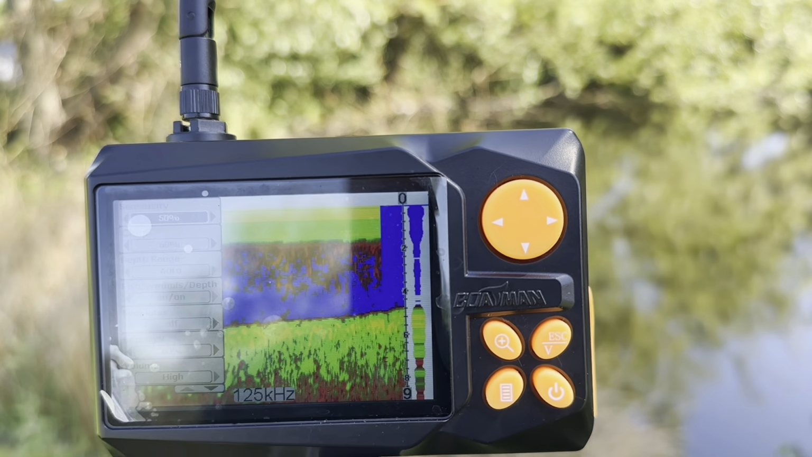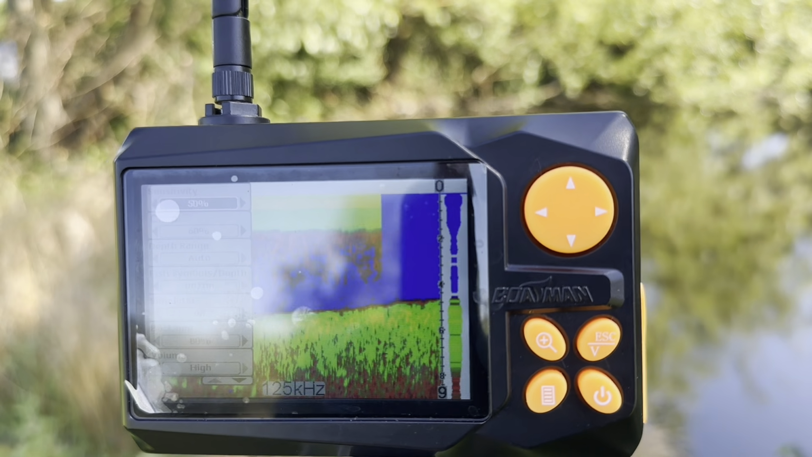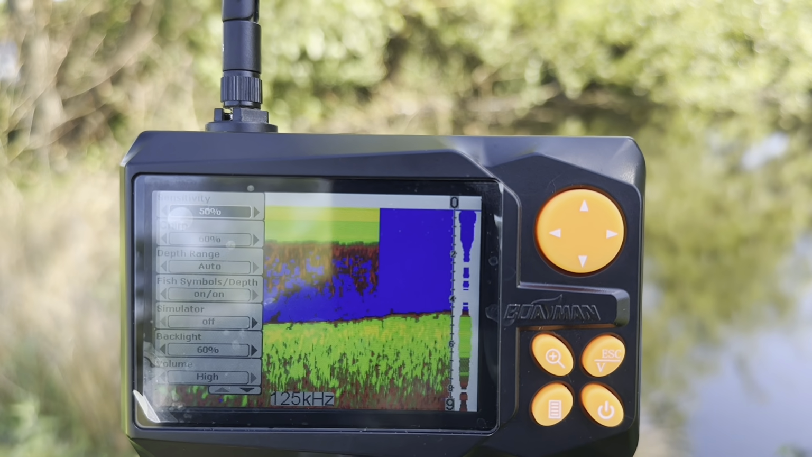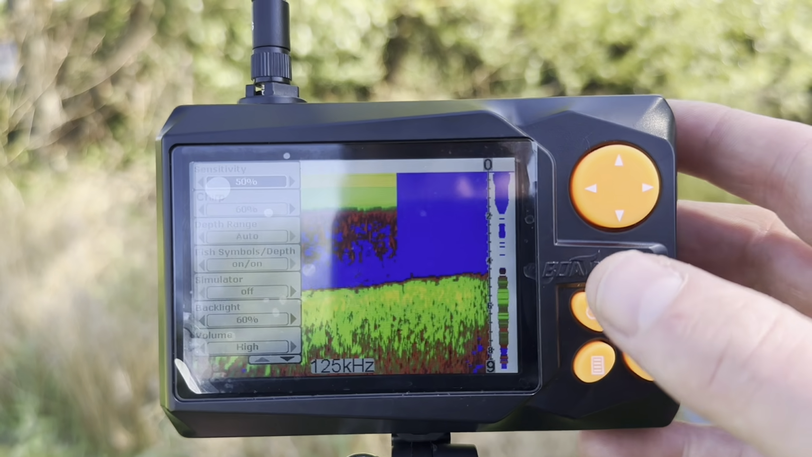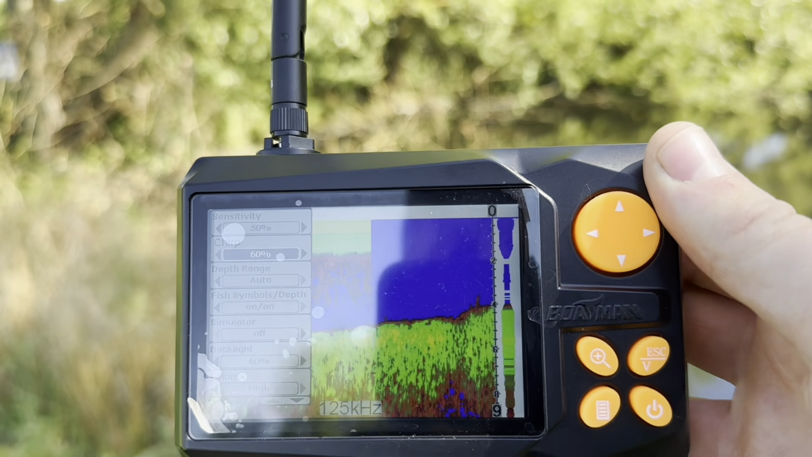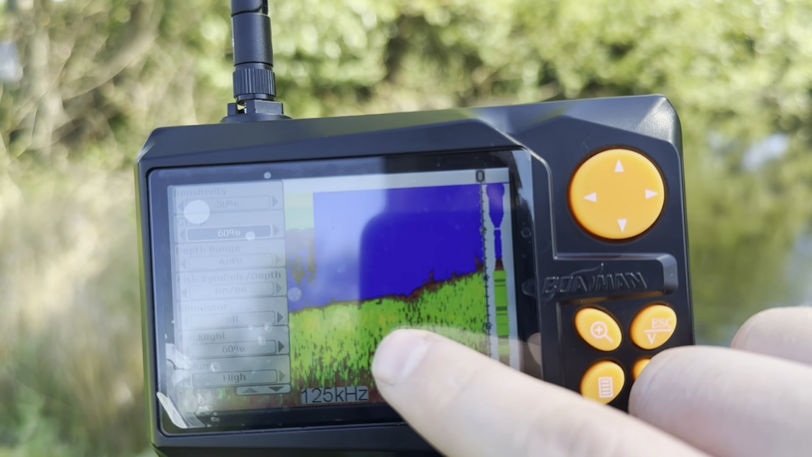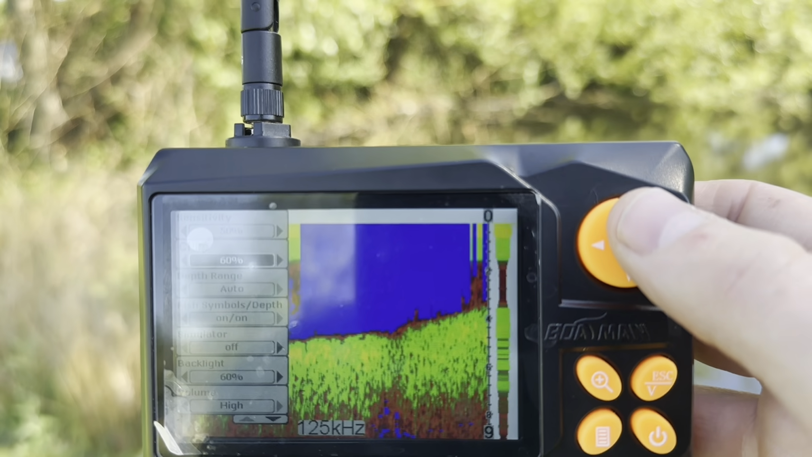The lower the sensitivity, technically the less accurate it's going to be at picking up, but you have to fine tune it and find that balance depending on where you are. Next one down, we have chirp. The best way I can describe chirp, because that's also a new feature, is it is the definition of what you're seeing here. So it's really, really fine.